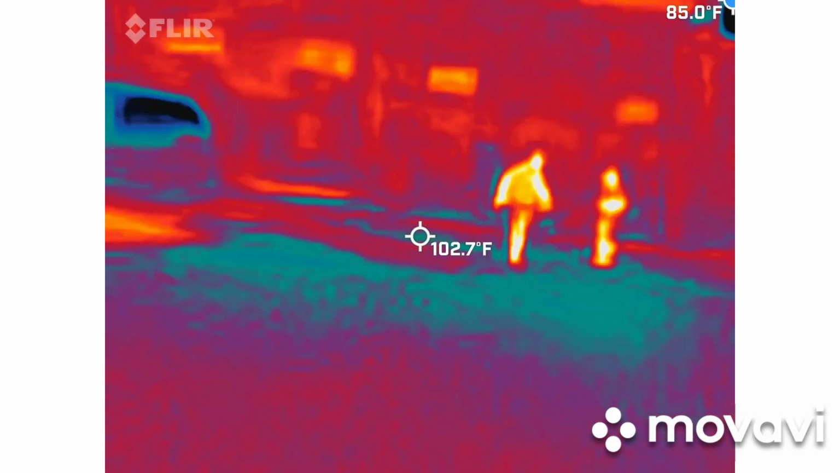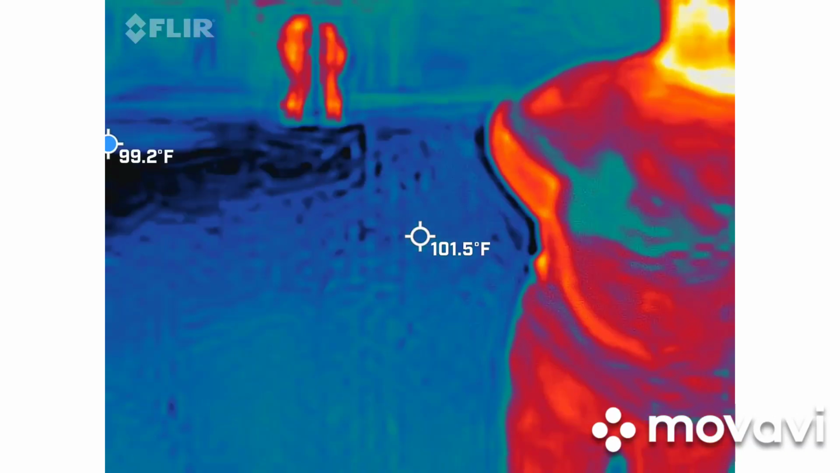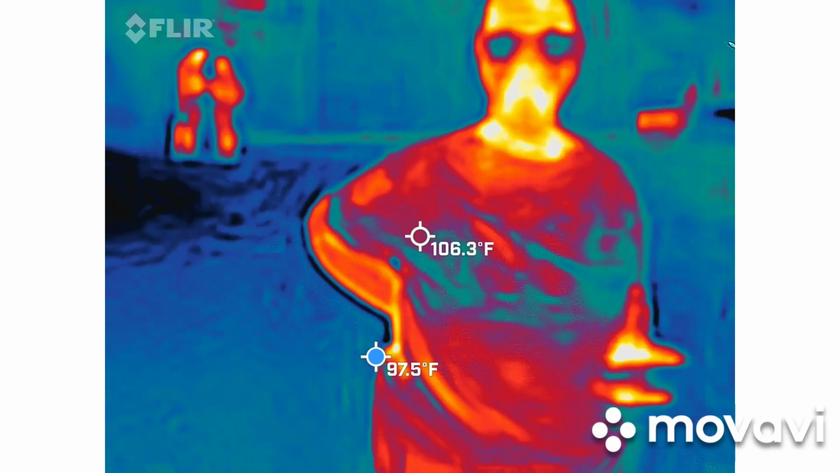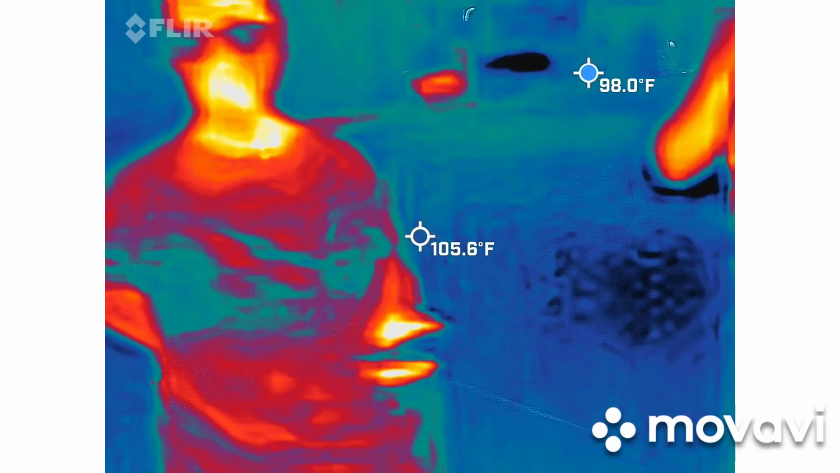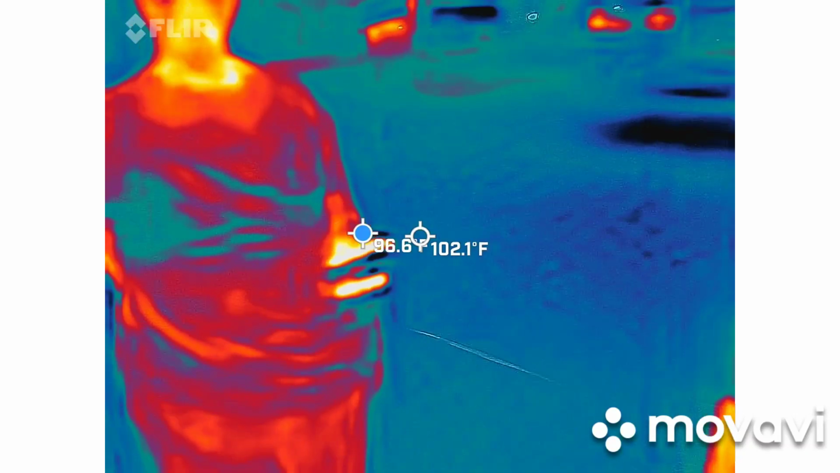So right now, you're turning into my focus. All right, Randy. So, do you get the gist of why I want to keep somebody in view at all times? Yeah, I see the difference. Okay. So the cool thing about your camera is that you have a cheat sheet. You see the little bar on your right-hand side? It gives you the high and low temperature in your screen at that given moment. That's not going to be in your recording.